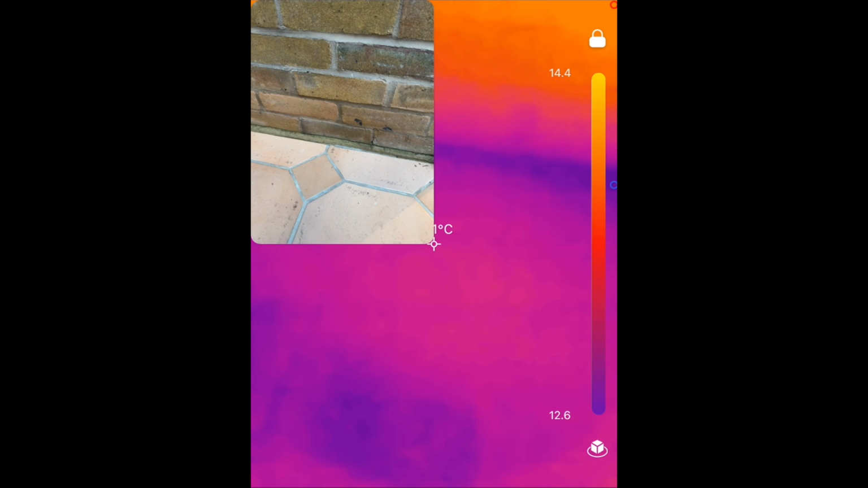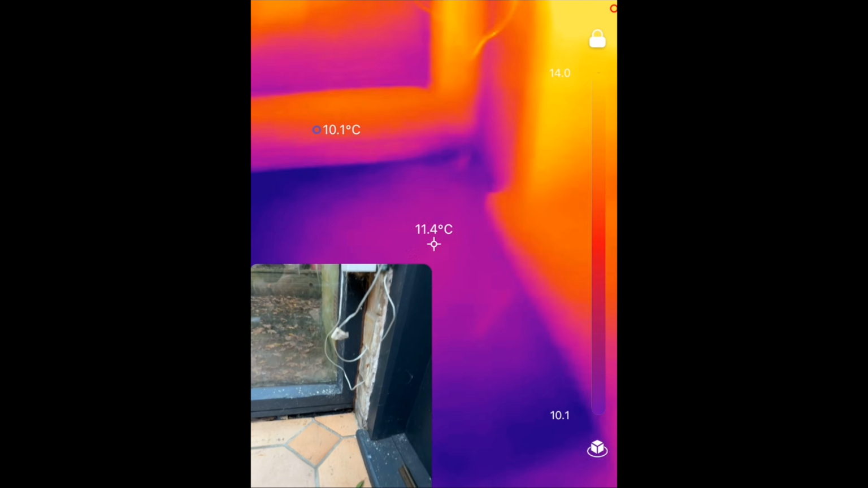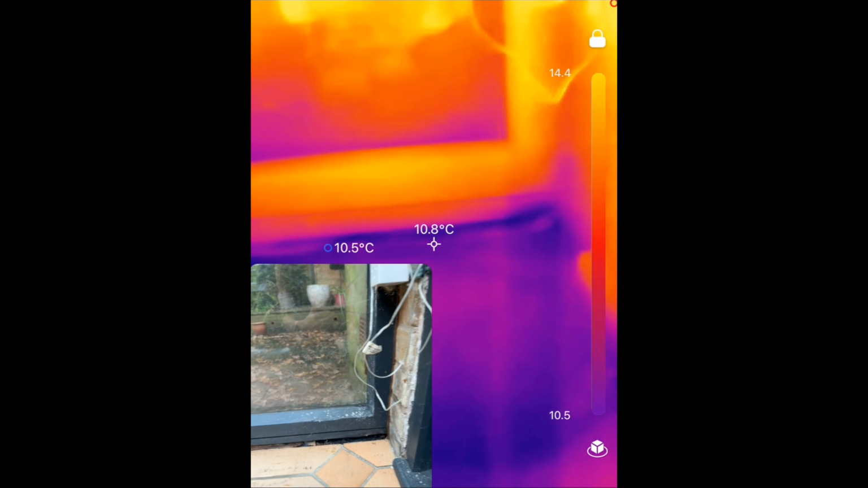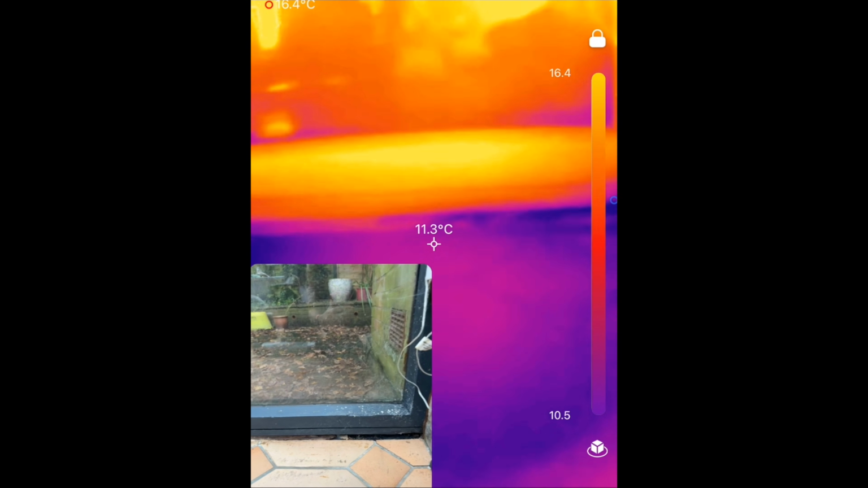So I'm not sure this conservatory was built very well. The conservatory there, look, you can see the big gap. That's going to be terrible in winter. So that's something else that we've really got to sort out.